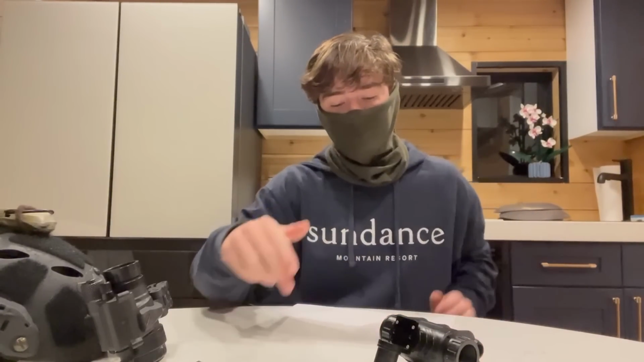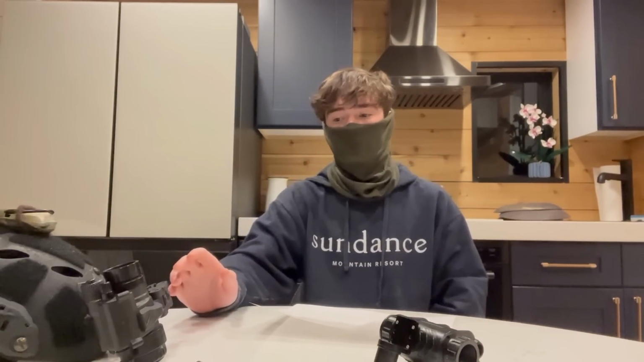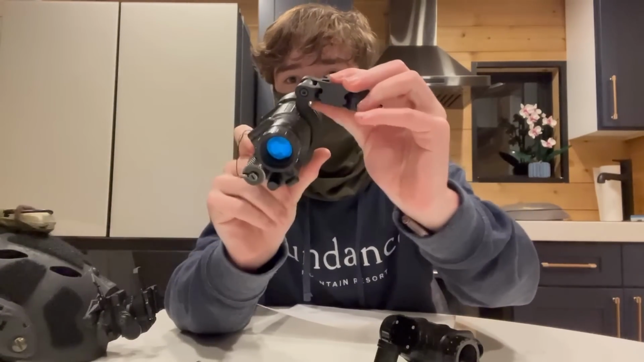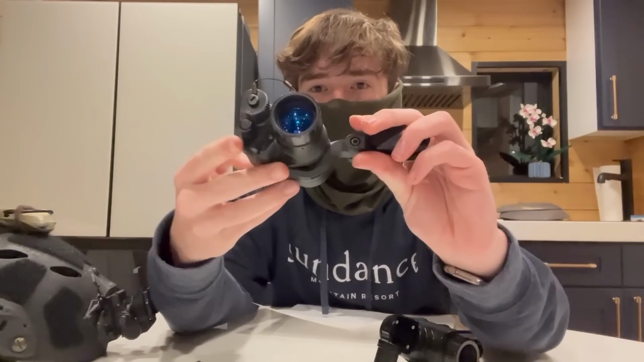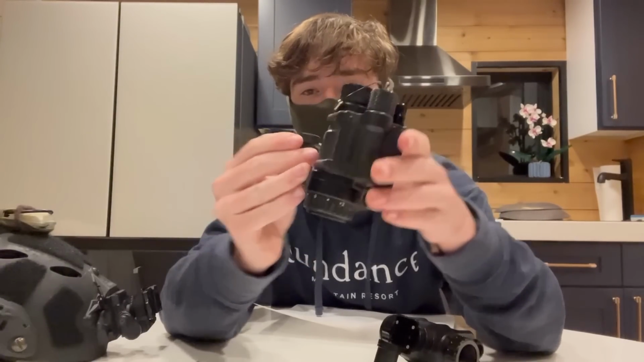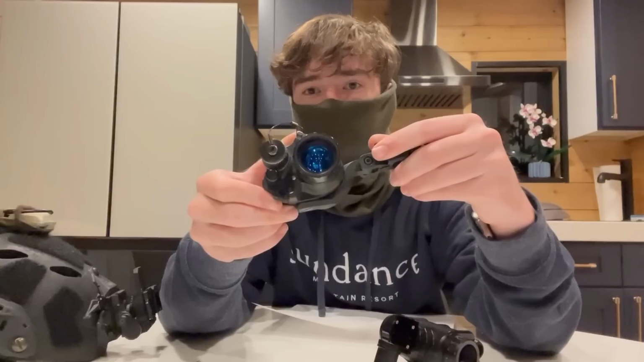So Omni 6 to Omni 8 Gen 3 PVS 14s with mil spec. This is one right here. This is on a clone Noise Fighter J-arm. This is an Omni 8 PVS 14. This one's made by Elbit. The cage code matches an Elbit serial number.